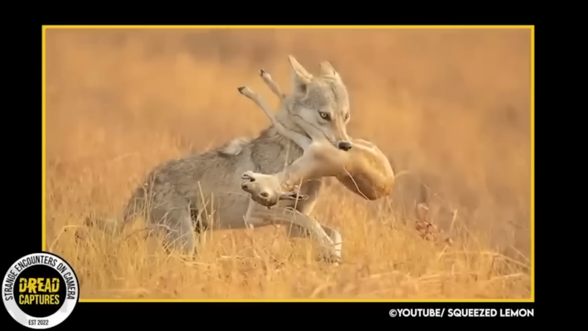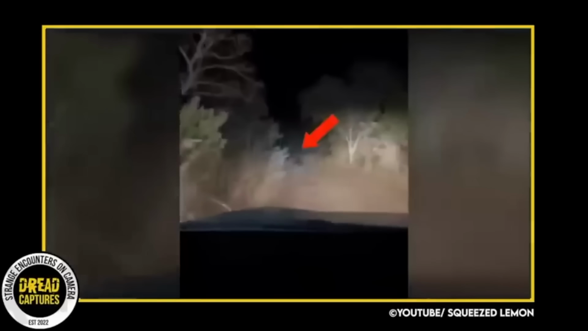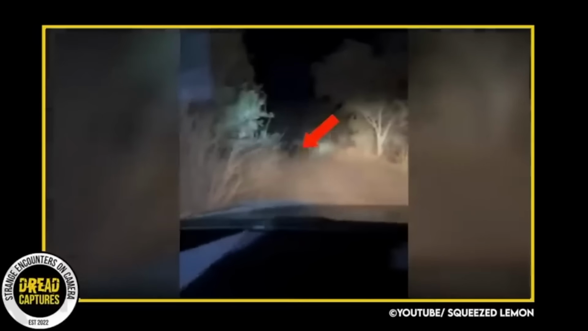But here's the thing. Wolves aren't known to roam these parts, they say. So despite all the theories that have been thrown around, nobody can really put their finger on what in the world this creature is. We see it on this path, but in the blink of an eye, it's vanished into the bushy darkness, leaving everyone on high alert and more questions than answers.